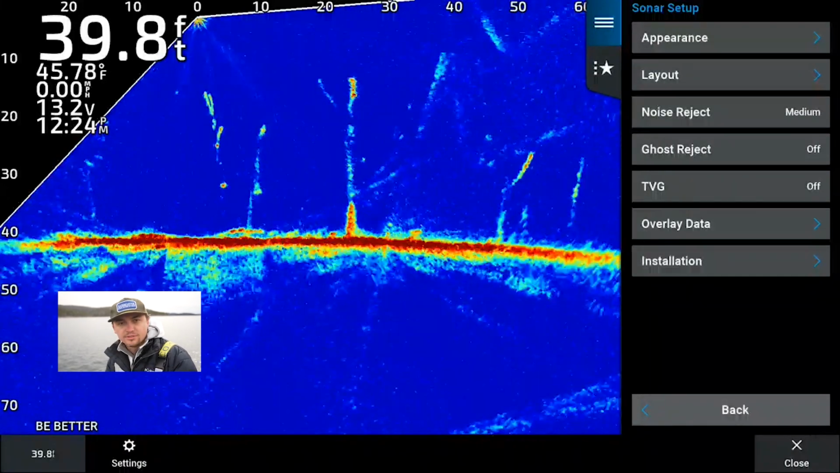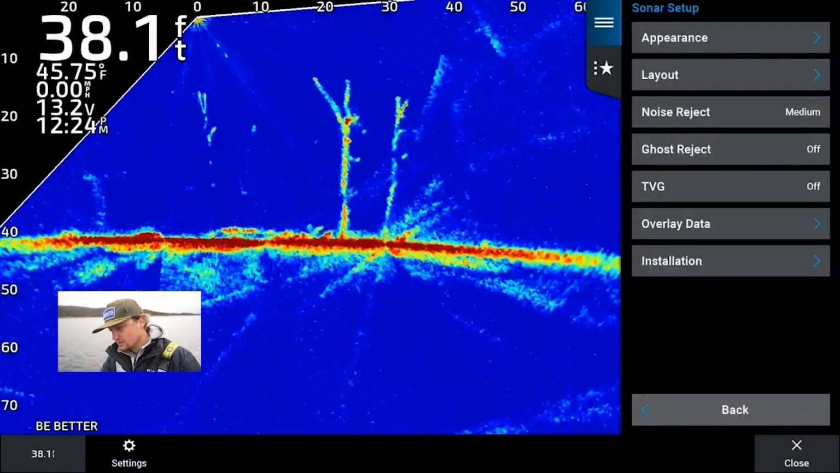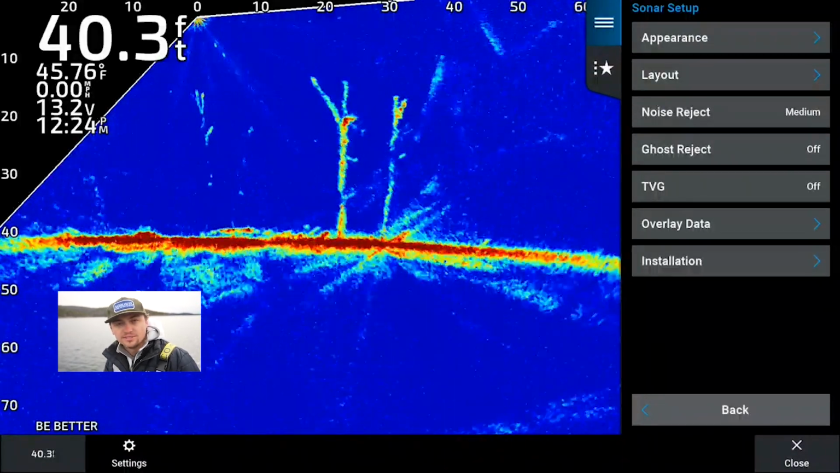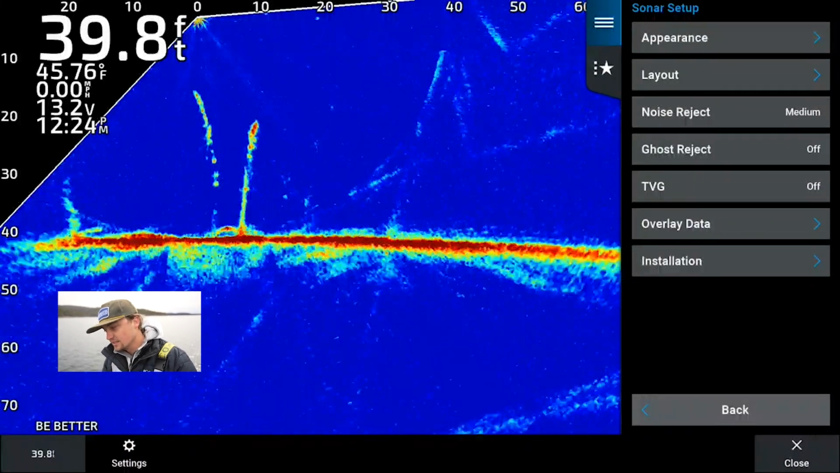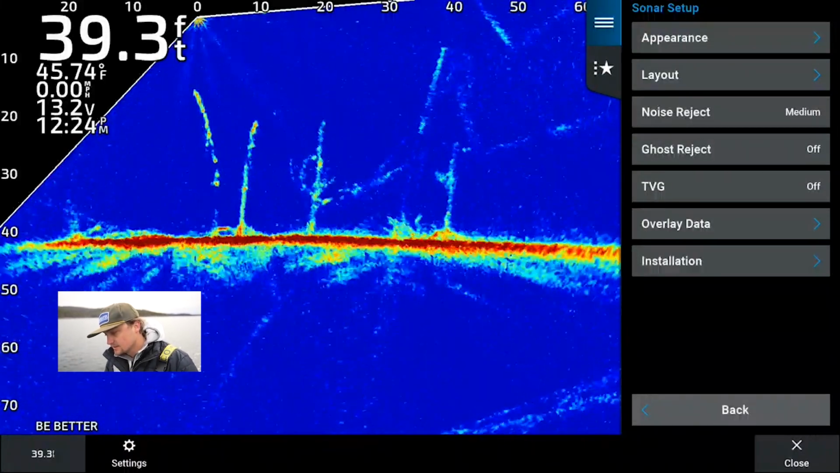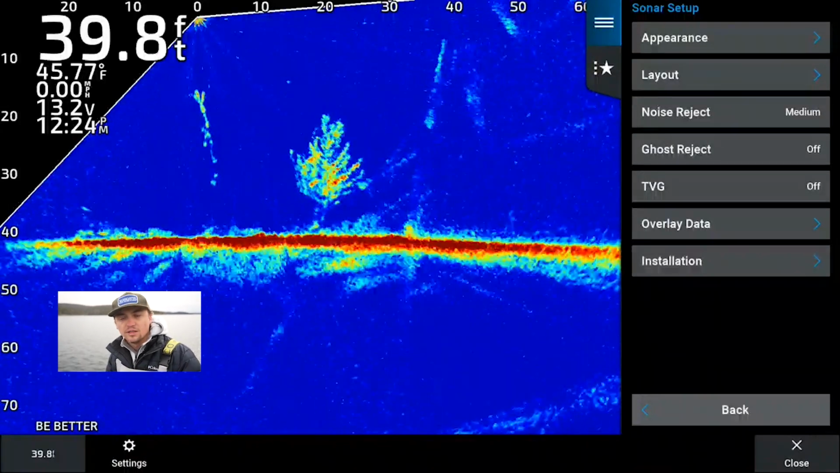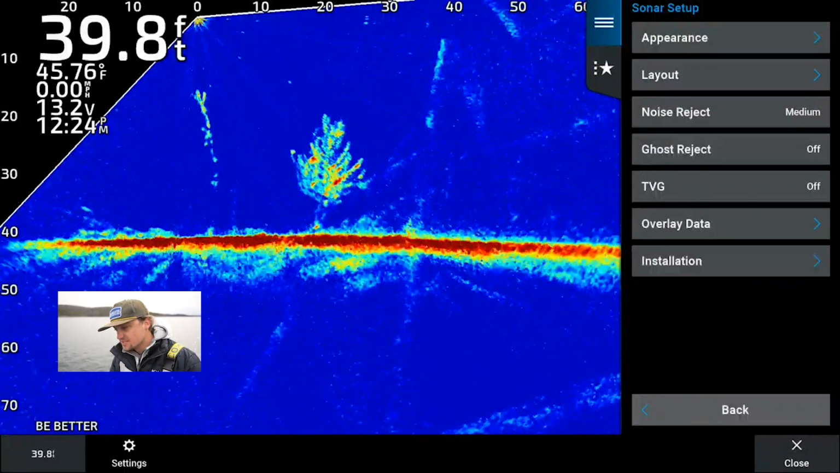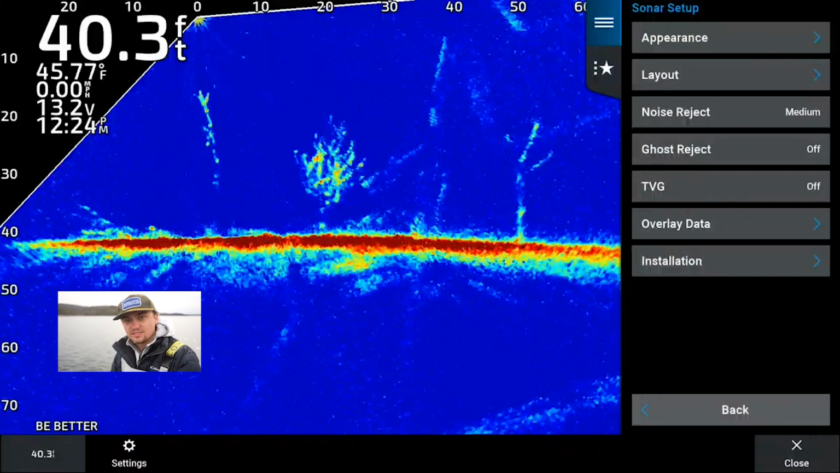My boat, my Livescope, is all directly powered to a graph. I run 13.3, 13.4 volts at the start of the day, and I have 13.1, 13.2 volts at the end of the day. And that's ultimately one of the most important things when talking about Livescope settings, is making sure that your boat is set up correctly so that you could have success on the water.